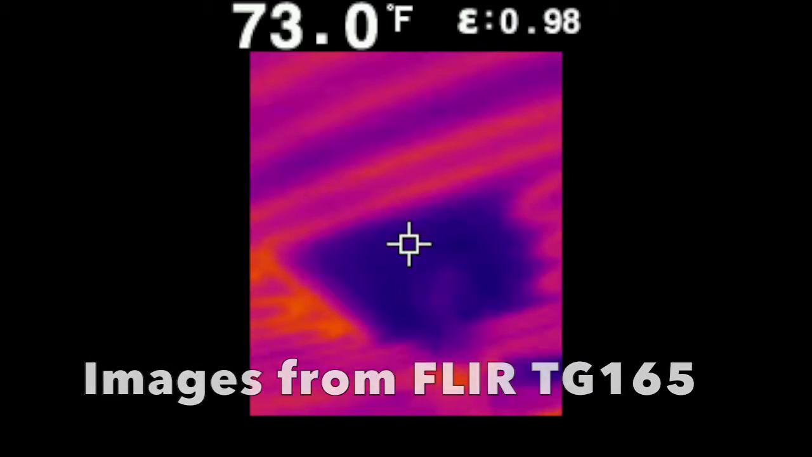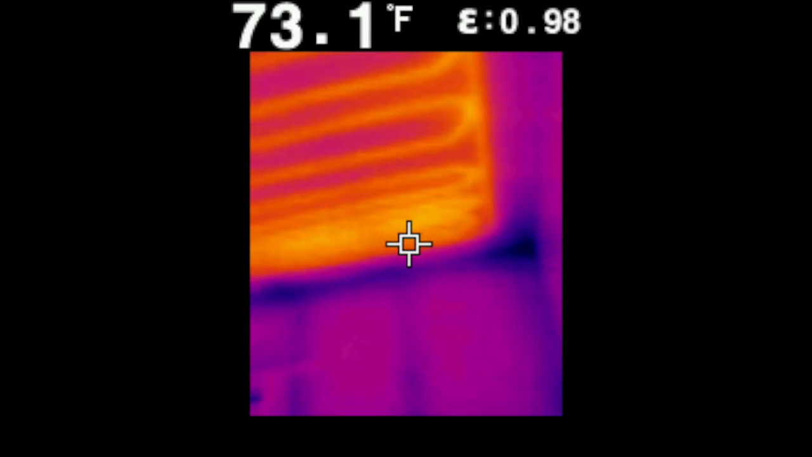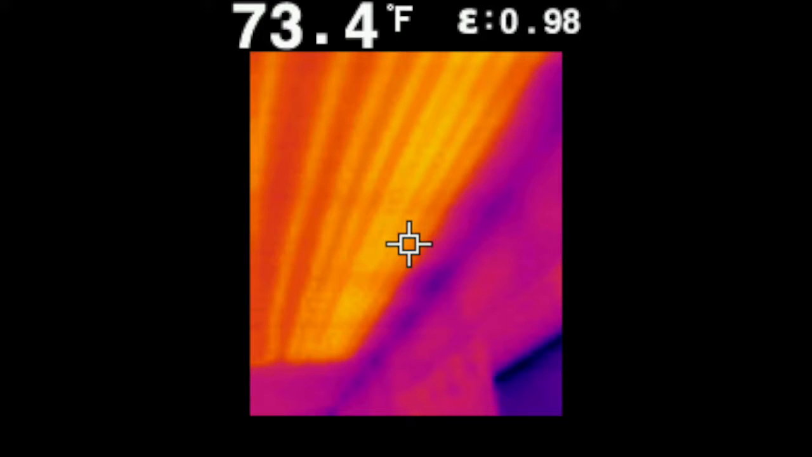And then lastly, we took some images around the house with the different infrared cameras, just to get some different angles of how the heating within the ceiling was working.